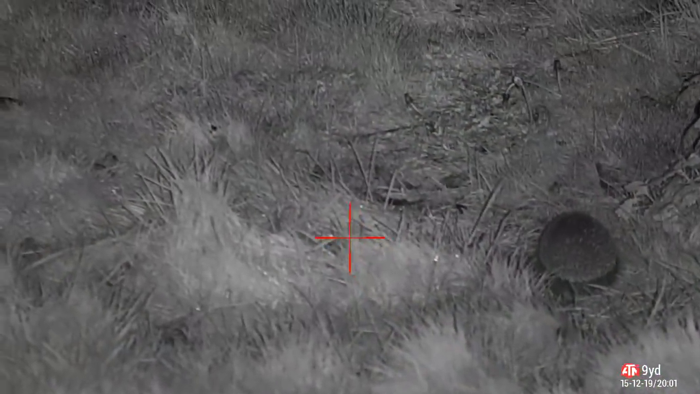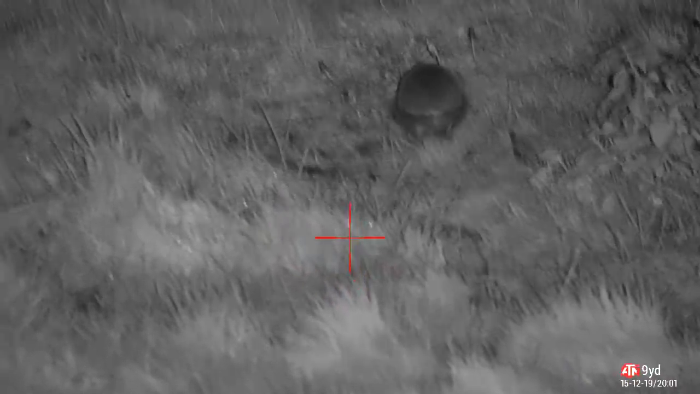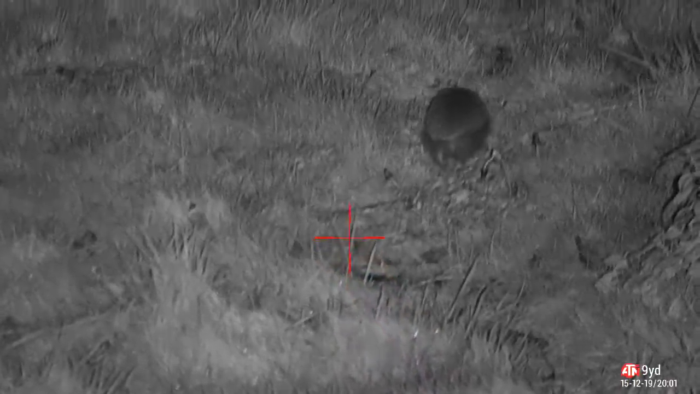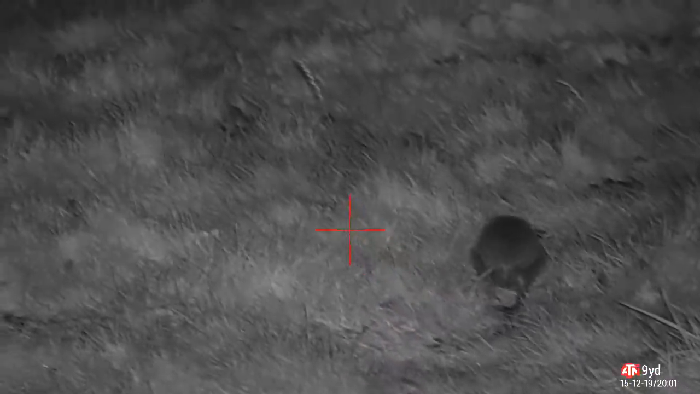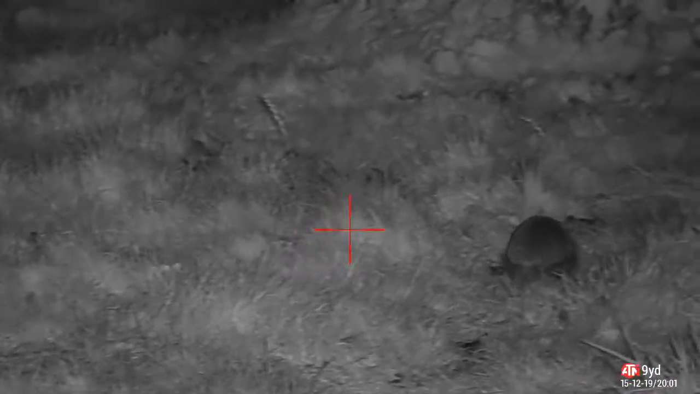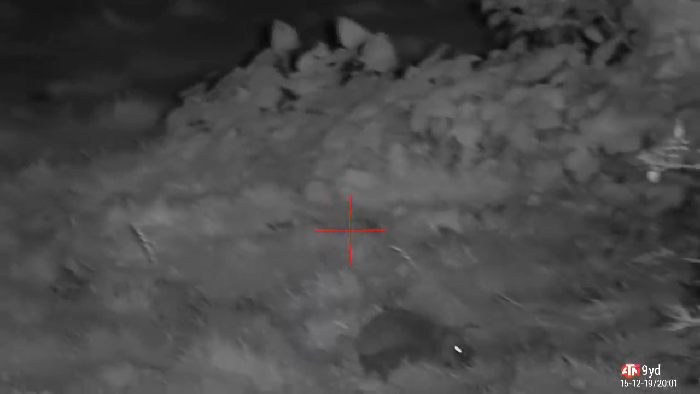As I'm on a wander about, I spot this little chap out for a mooch. Midnight stroll and a midnight feast. Obviously he's not on the quarry list, but it is nice to see other wildlife when you're out and about. Crosshairs away, safety on, just in case. Cute little thing, isn't he?